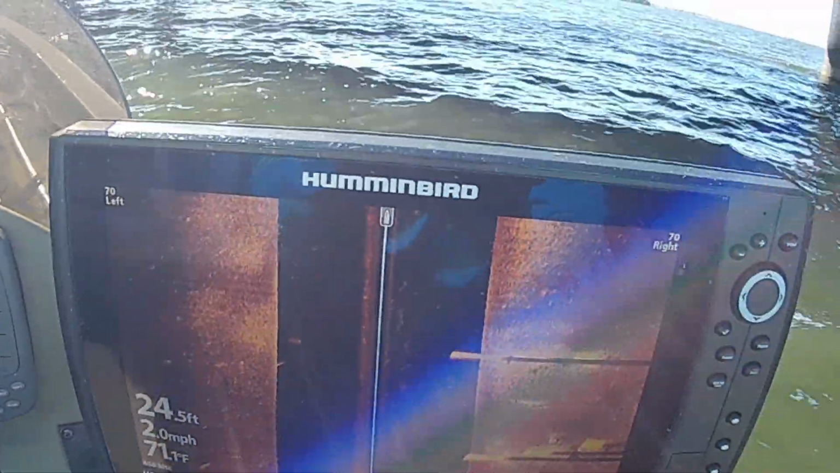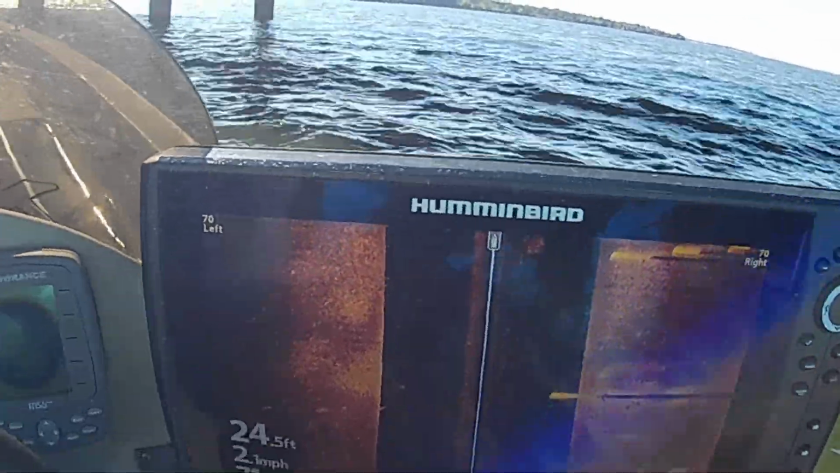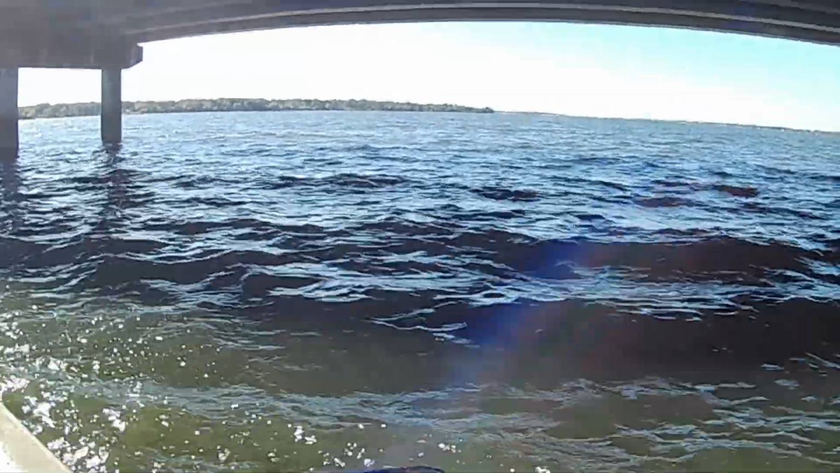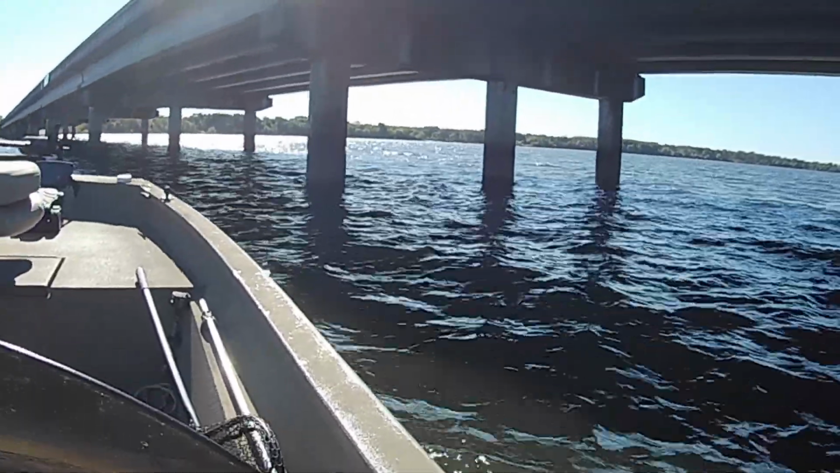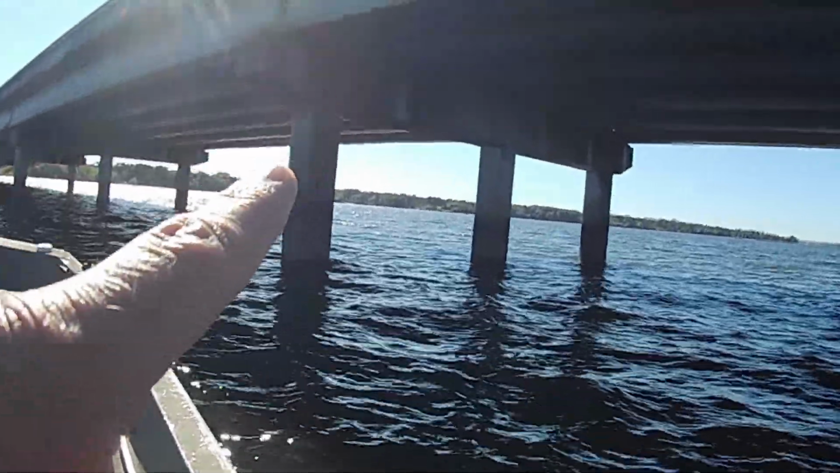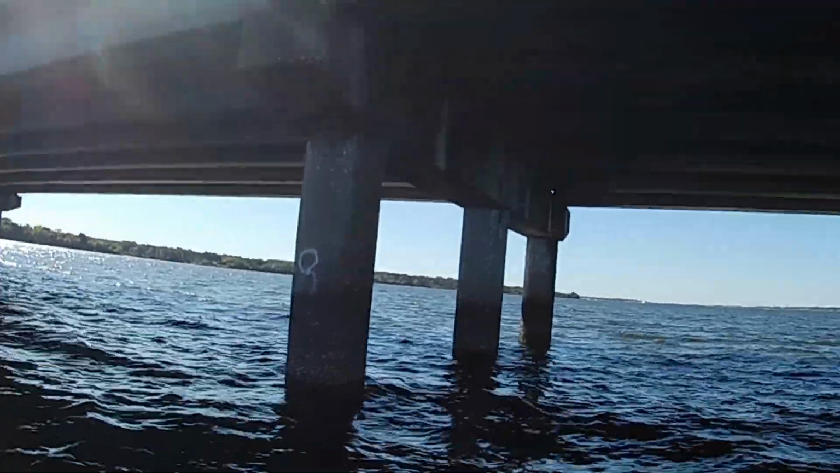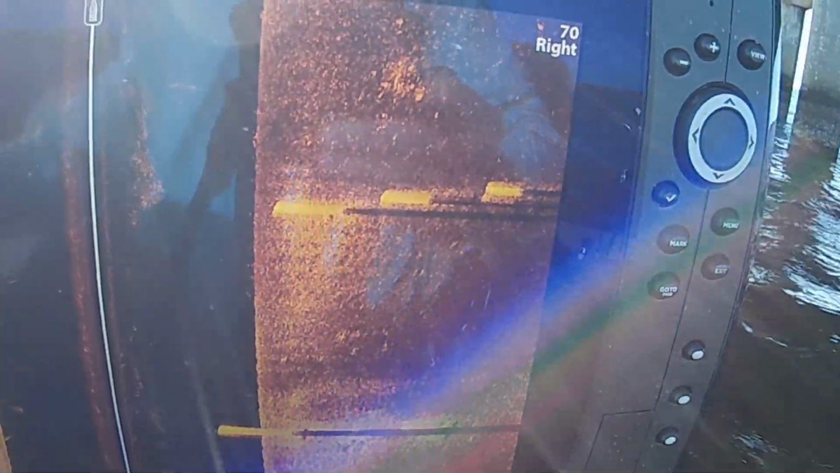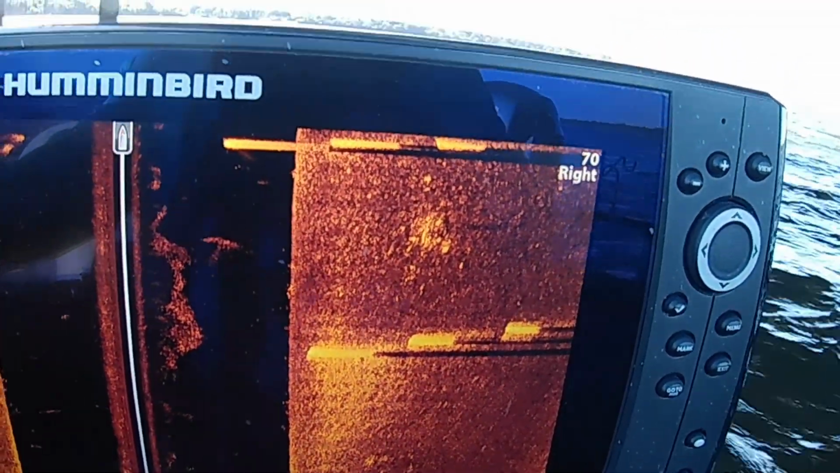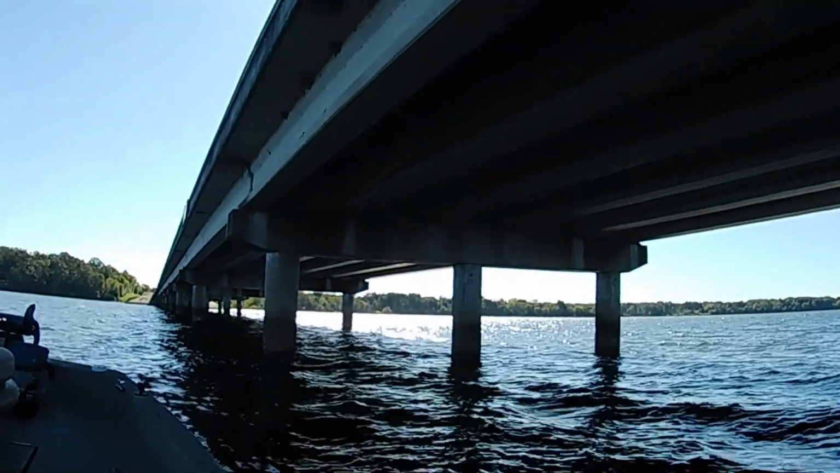Alright, what we're going to do today is focus on two different types of bridges. The first type is this one that we're idling down right now, and it only has poles. It doesn't have that cross beam underneath the water. It's just a straight pole. You can see on the side imaging here, there's not a beam in between the pilings like this big beam on top.